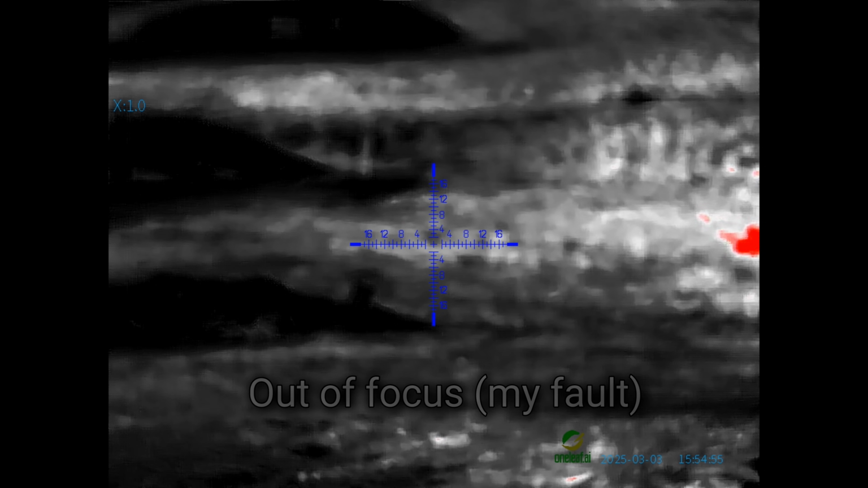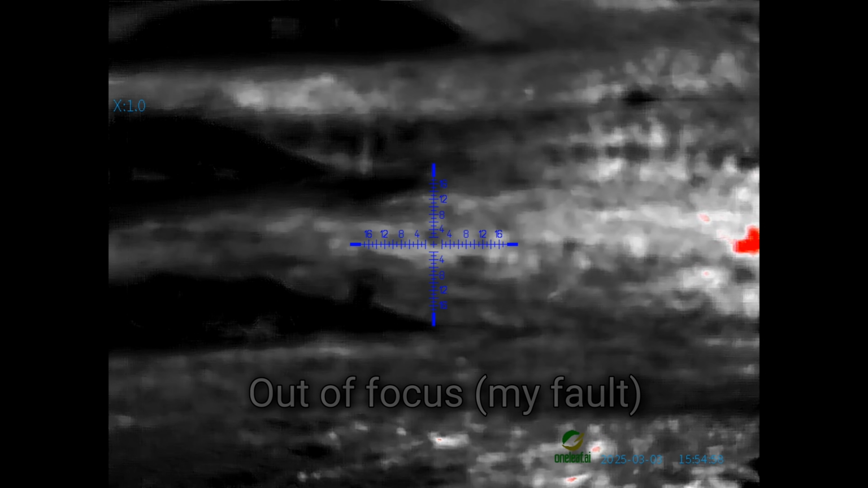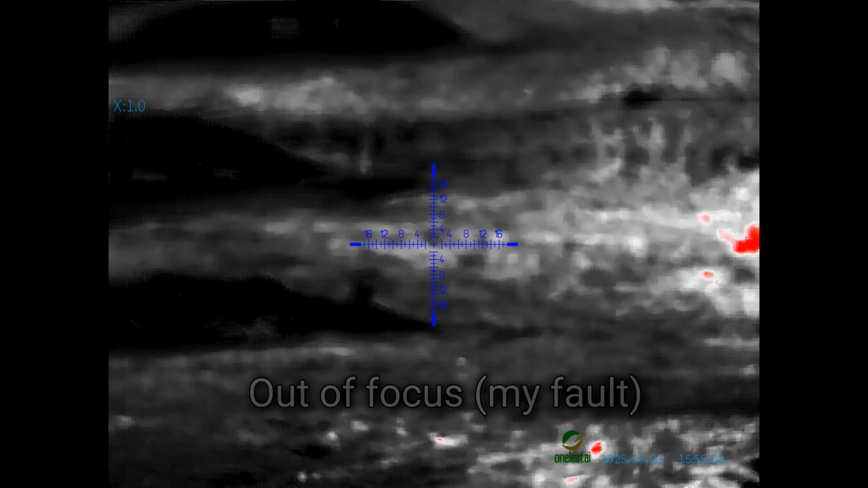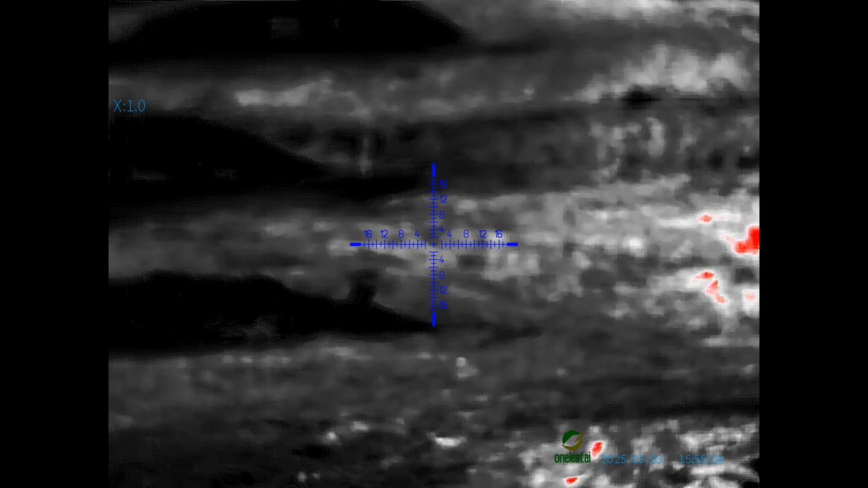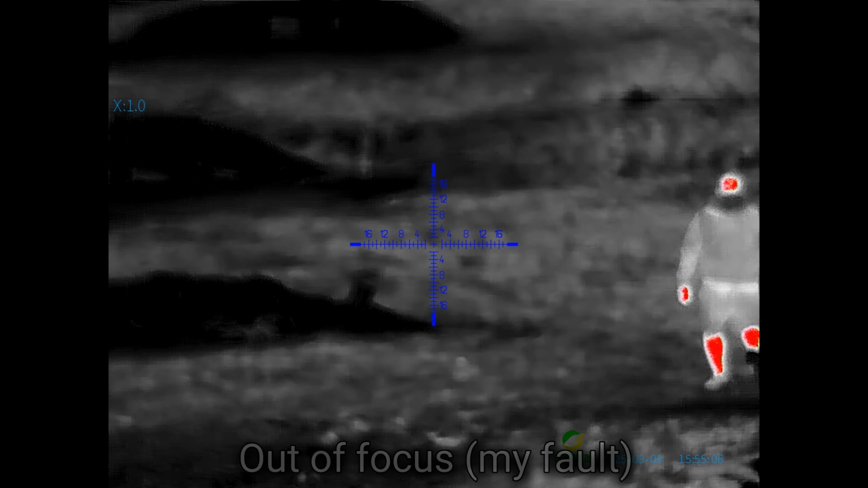Pay close attention to the bottom right here. You're going to see something heat up. There it goes right there. So I think it's like the sun moving through the cloud, but as soon as I walk in frame here, everything disappears. You see that? So that's how this thing is designed to work.